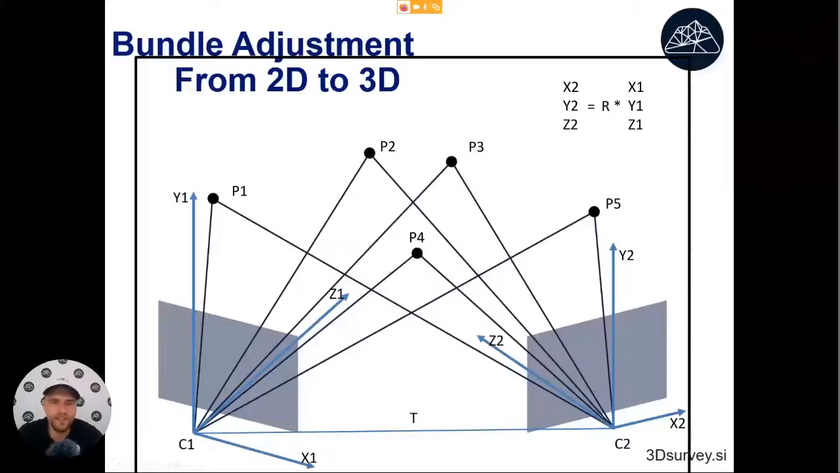This is similar to the old days when we had instruments that were not yet total stations, but only allowed us to measure angles. You would place a theodolite on the first point and measure vertical and horizontal angles to some detail points. Then you would move to another one and again measure those detail points.